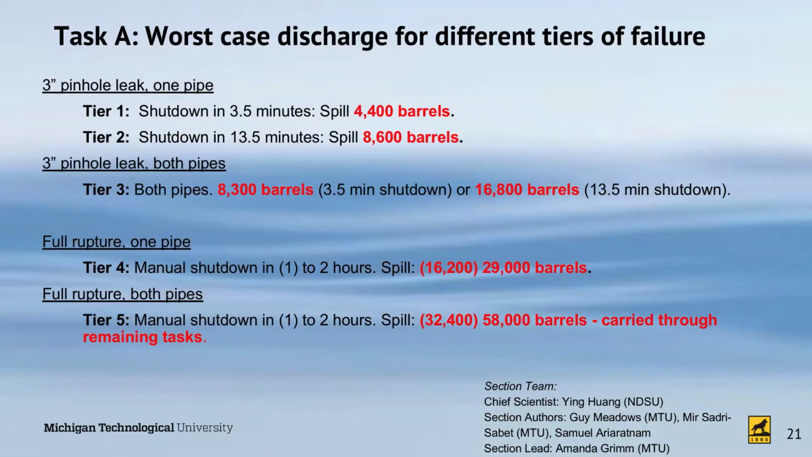A 3-inch pinhole. Our first level of failure is shutting down the pipeline in 3.5 minutes, which results in 4,400 barrels, or shutting it down within 13.5 minutes, which results in 8,600 barrels of oil. Same thing could happen in both pipelines, and the numbers associated with the 3.5 minute shutdown and a 13.5 minute shutdown are presented in Tier 3. Similarly, Tier 4 is a full rupture of one pipeline, and Tier 5, a full rupture of both pipelines.